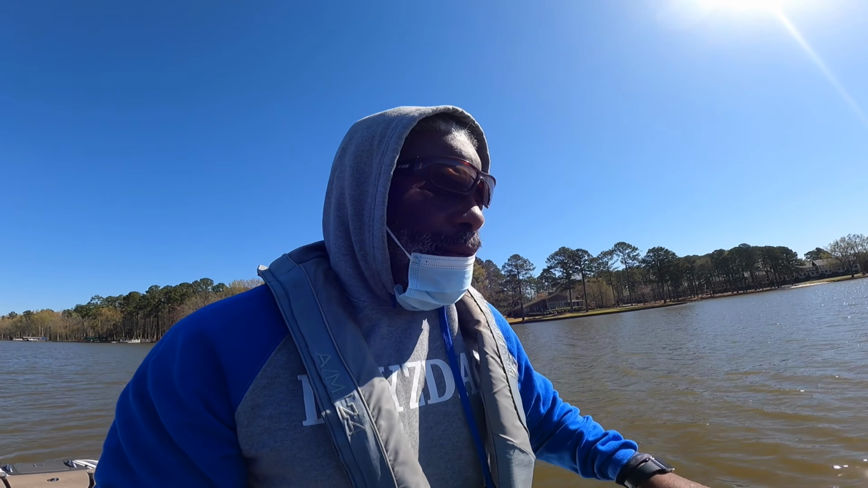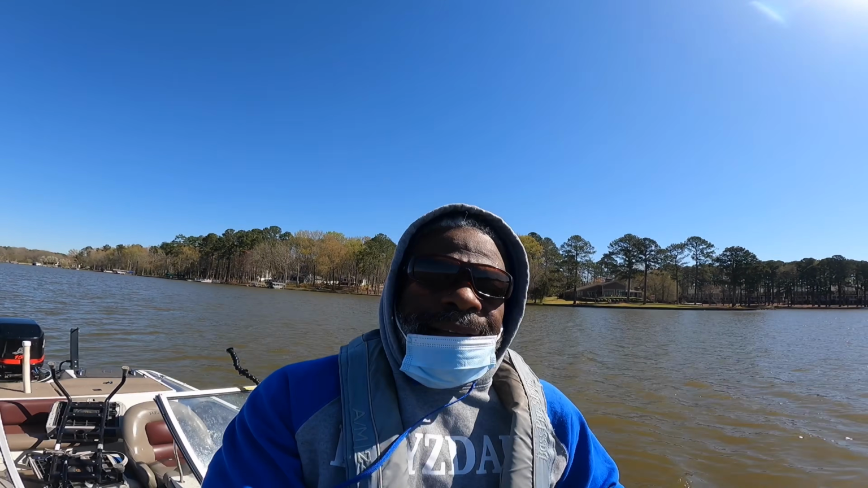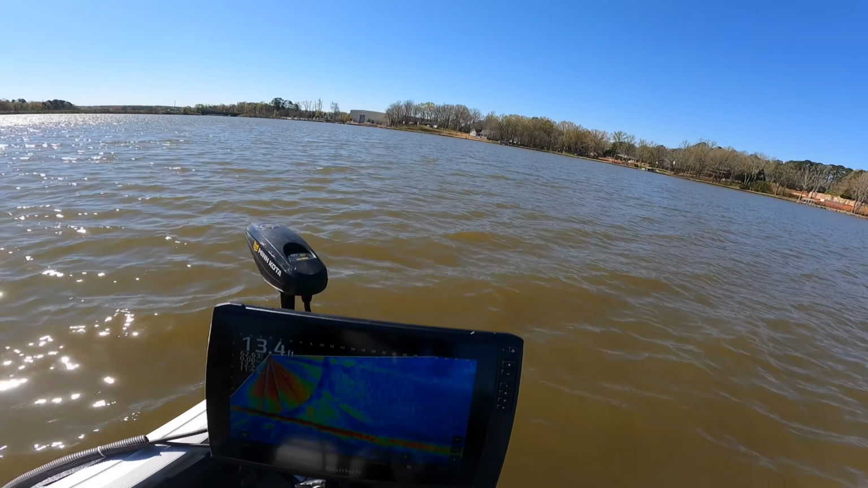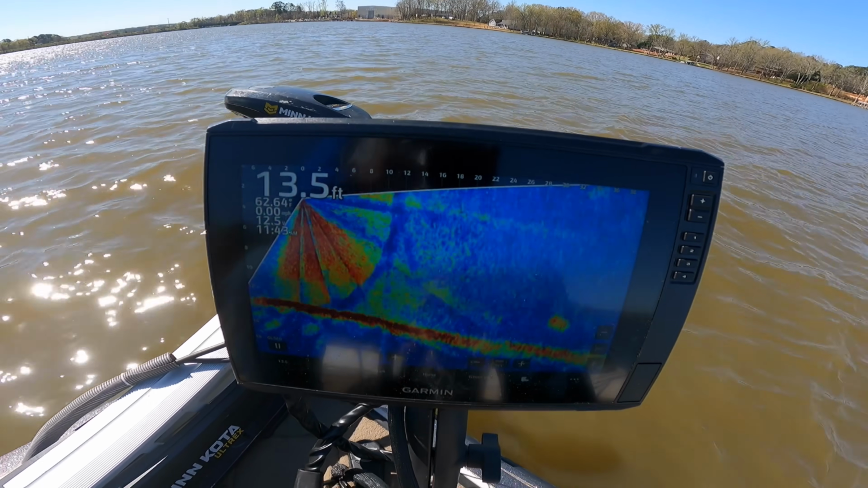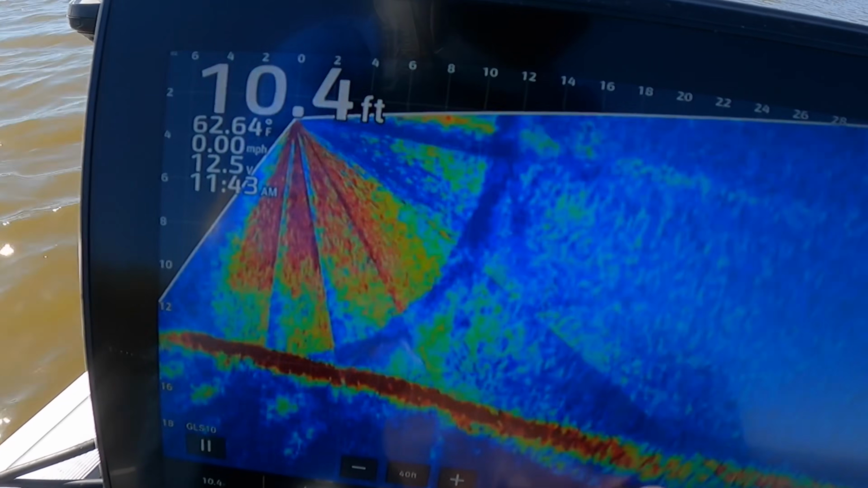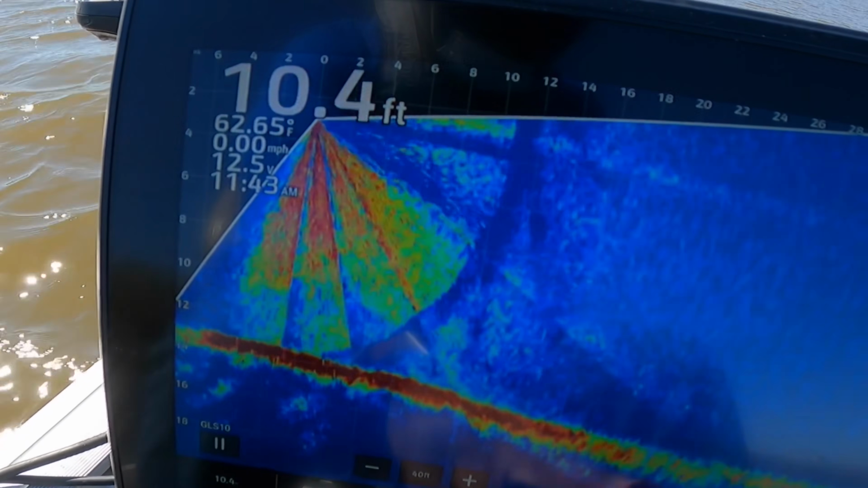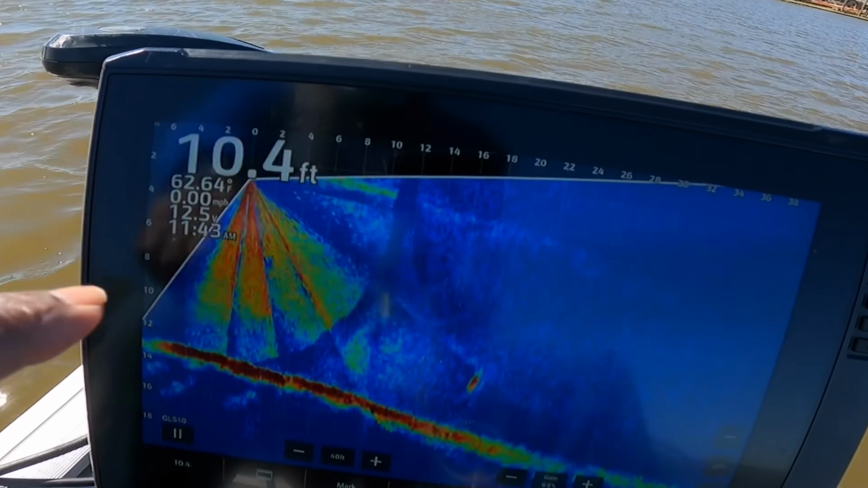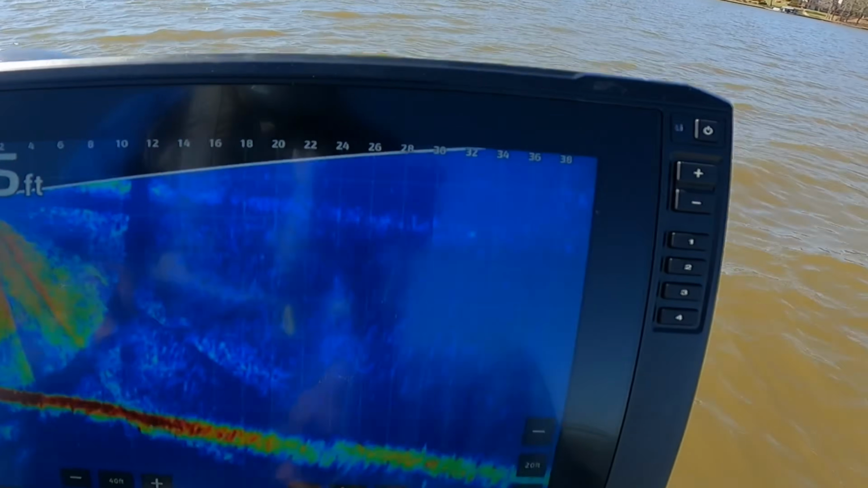nothing is wrong with your live scope. It's the pollen that's in the water. Let's take a look at what this looks like. Now, y'all know, most of the time my live scope screen is clean. But I've even turned my gain up. I normally keep my gain at about 70, 71, 68, somewhere around there. So when I turn it down like that, you can see those beams right there. You can even see there are some fish in there.